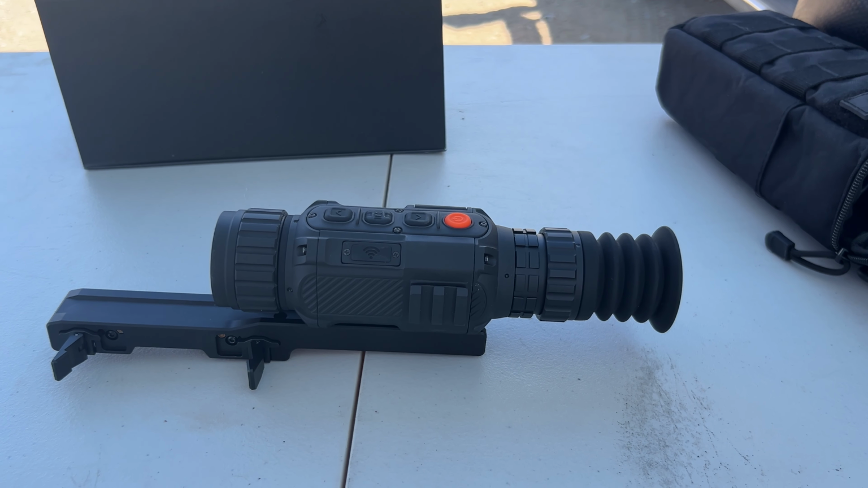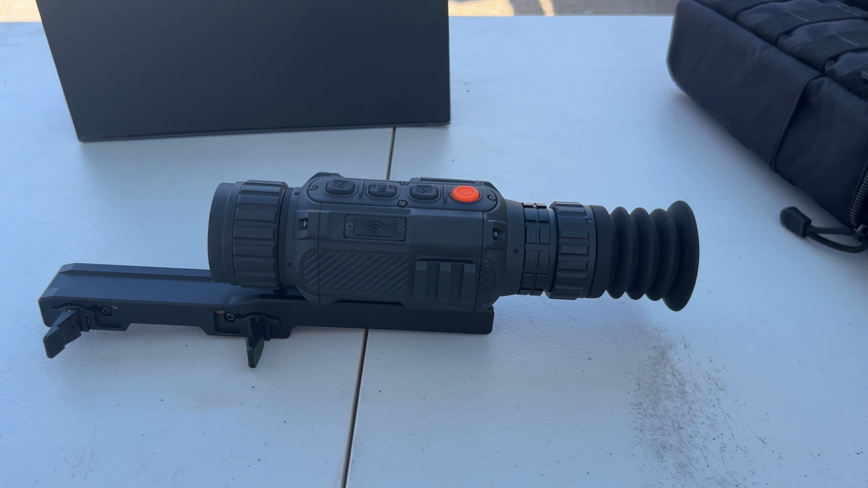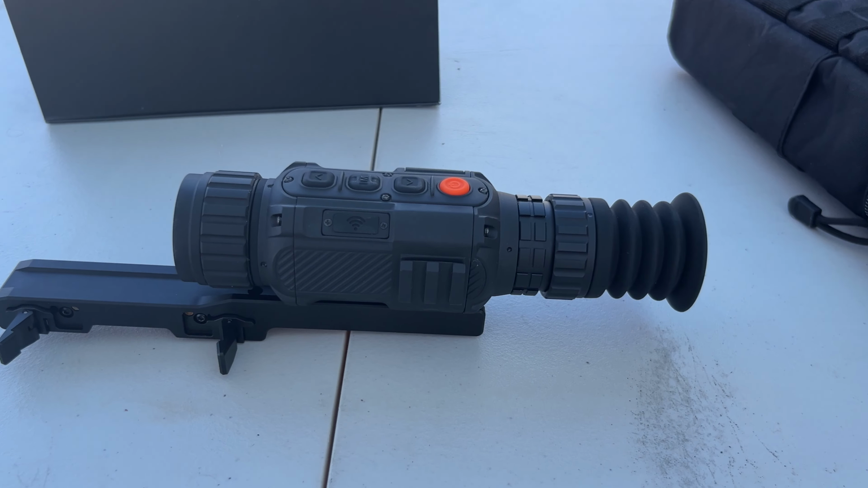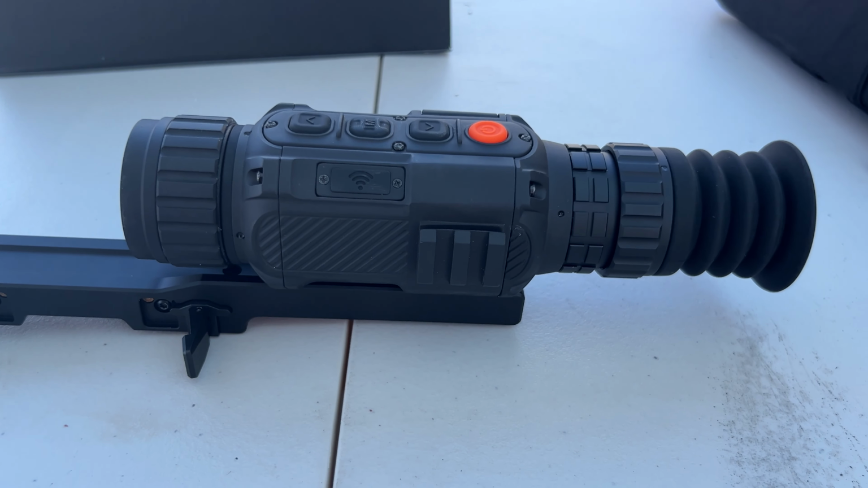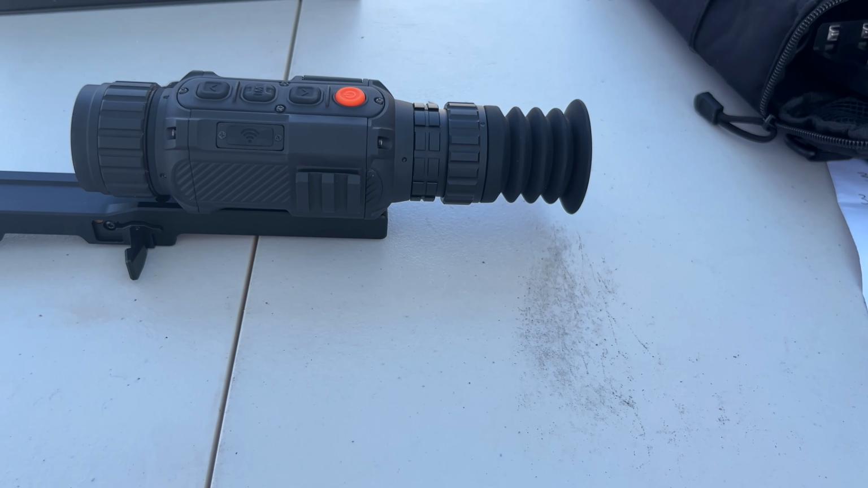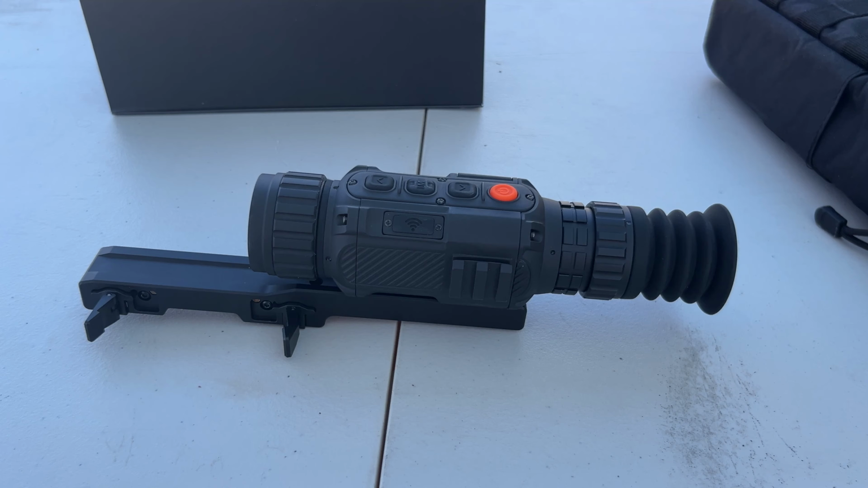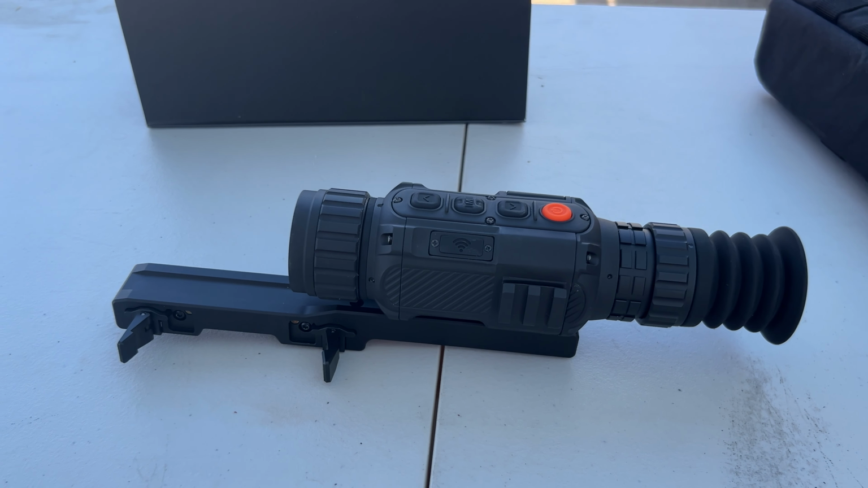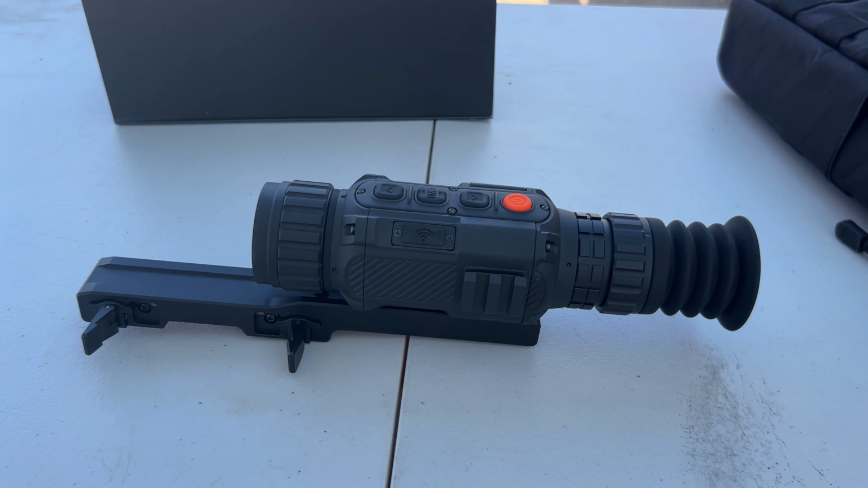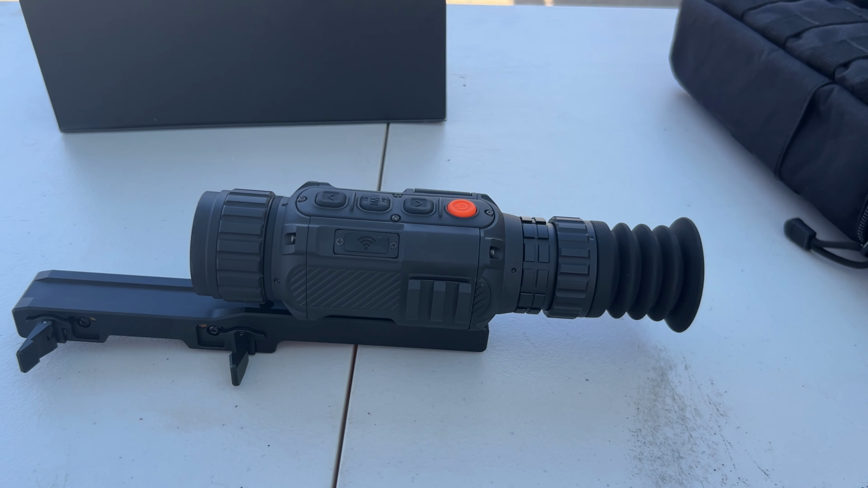So this unit is 384 by 288 resolution. They also have a 640 by 512, but that one was about $500 more. And since this is my first experience with this, I really didn't want to spend a whole bunch of money right off the bat. They claim that you can see about 4,900 yards at night or during the day. Now, obviously, at nighttime, this thing's going to work so much better.